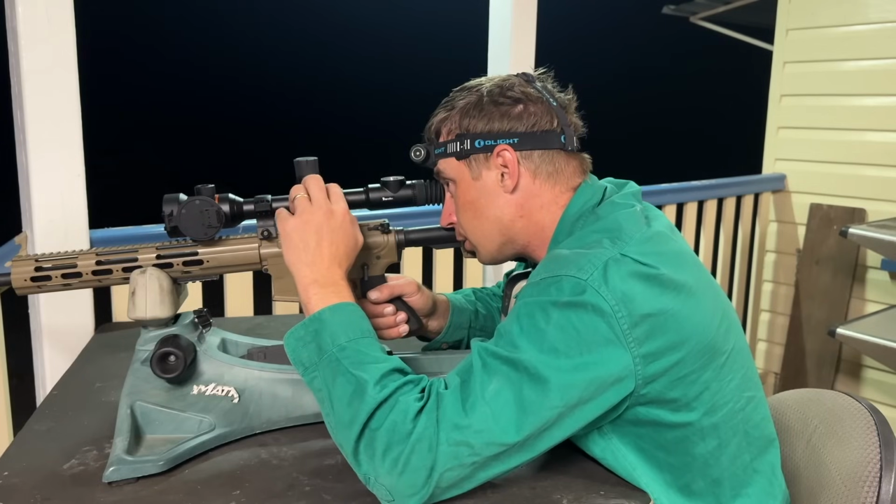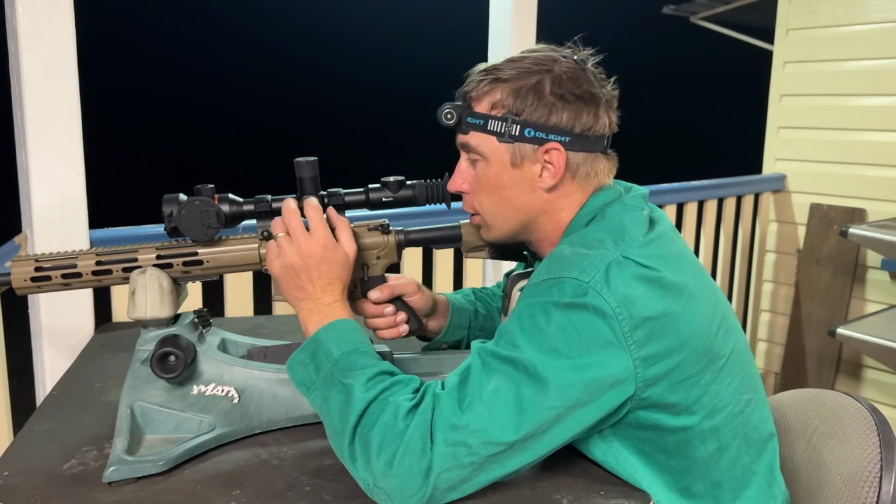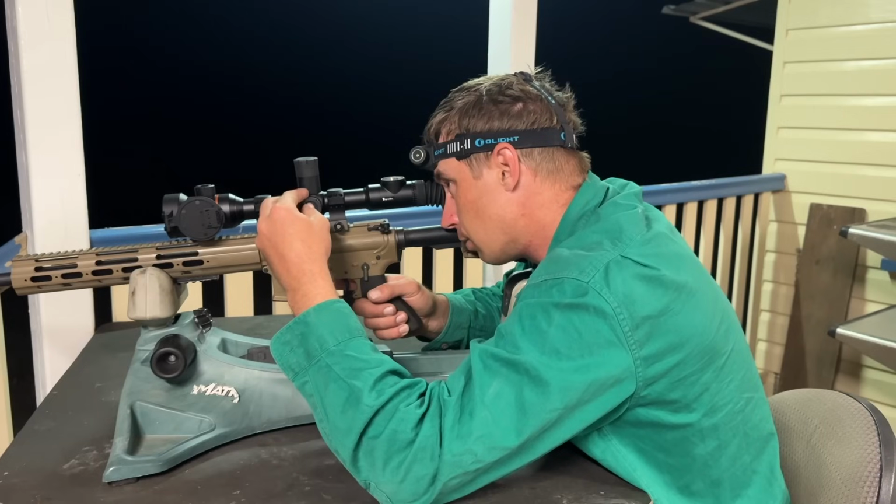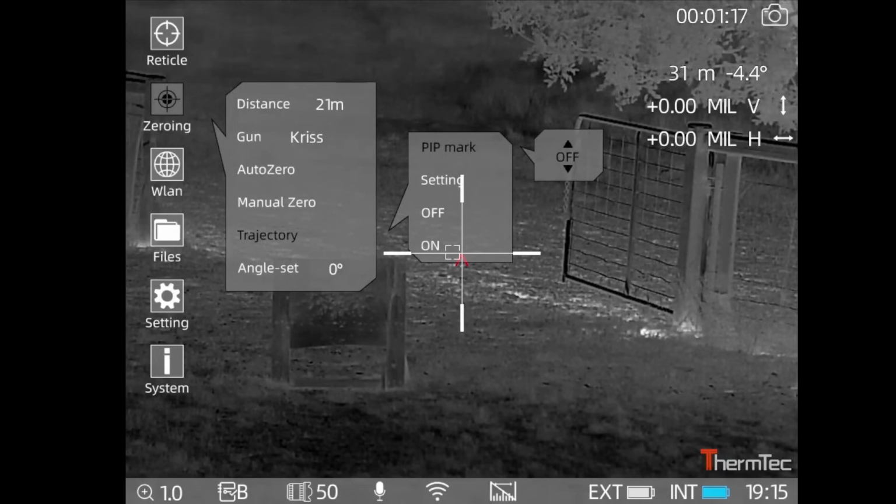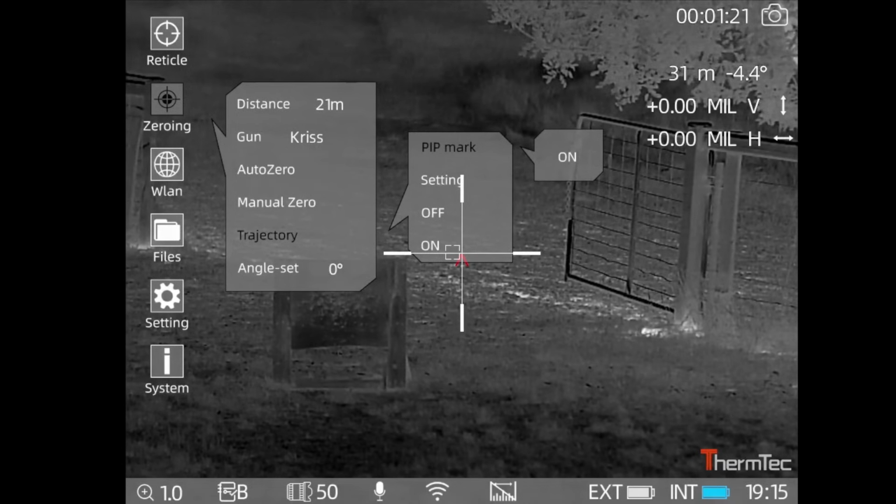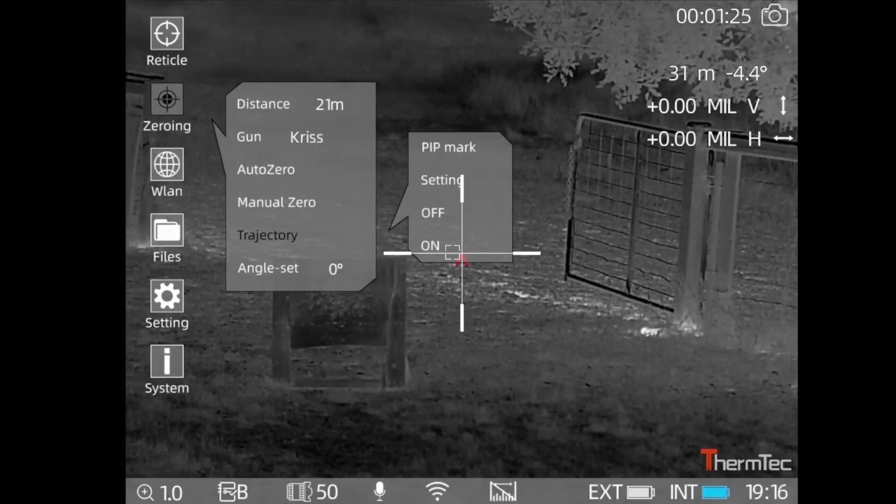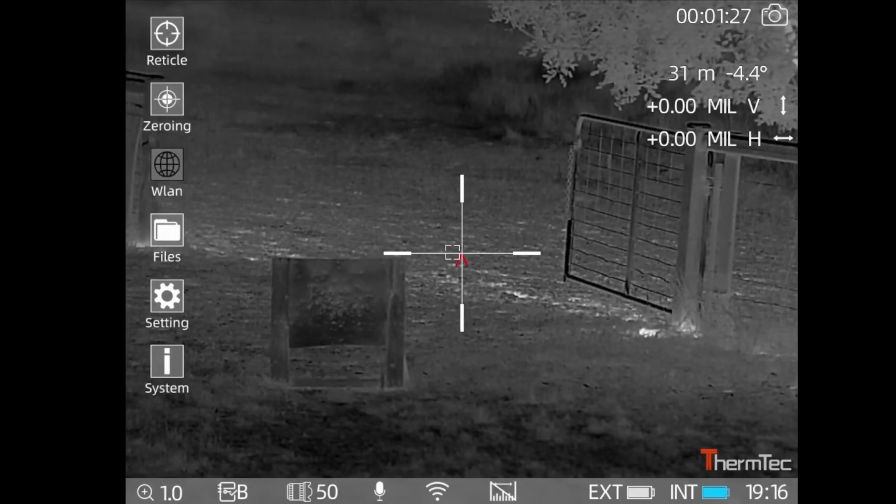This button on this wheel on the side, because the center of the button, the rubber thing, turns with the wheel, it's actually really easy to turn it as you're pushing, and it actually selects the wrong thing. So now we'll go back out of that.